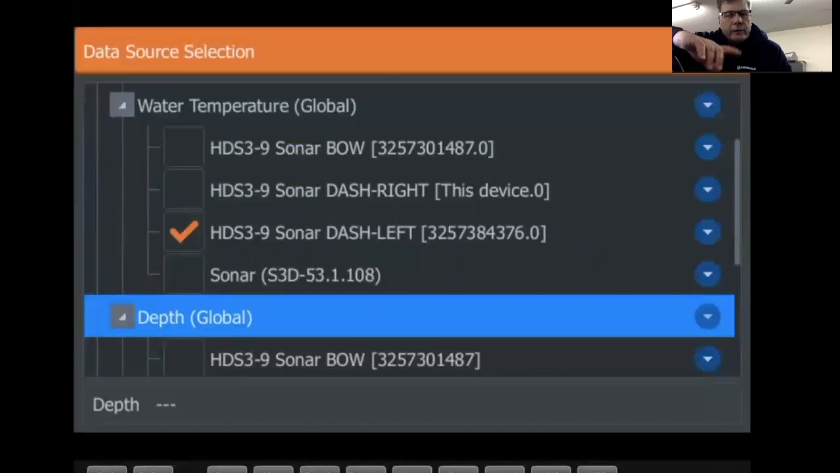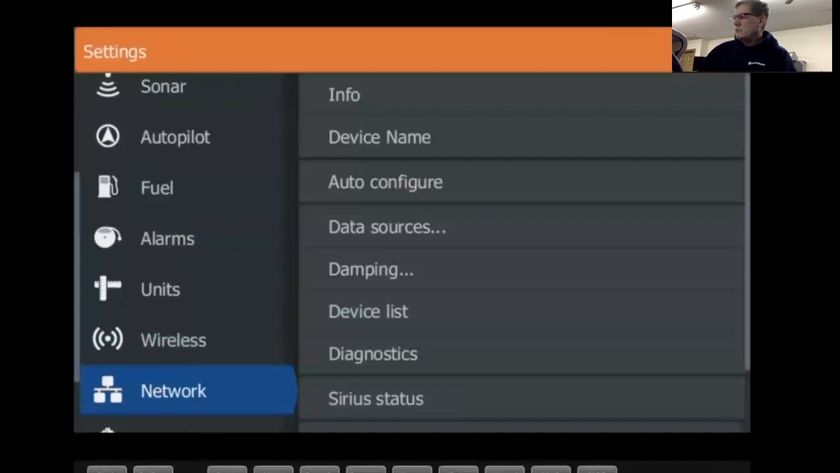And you're thinking, well, why isn't my temperature reading right? I mean, it's reading 80 degrees, and you know the water's 60 degrees. Go into your data source selection and make sure you are selecting the transducer in the back of the boat. For example, here in mine, you'll see HDS 9 Gen 3 Sonar dash left, which is my transom mounted transducer. So that's that. But again, a really easy way to do it is just auto configure. It'll configure itself.